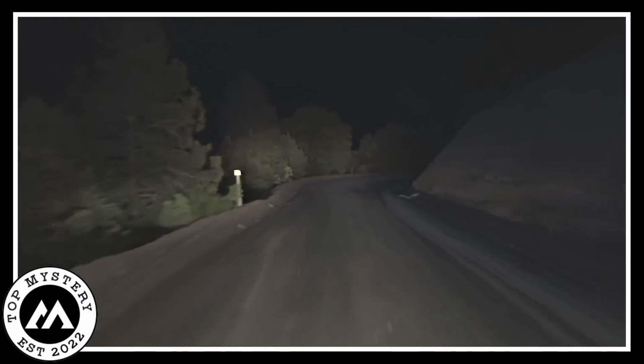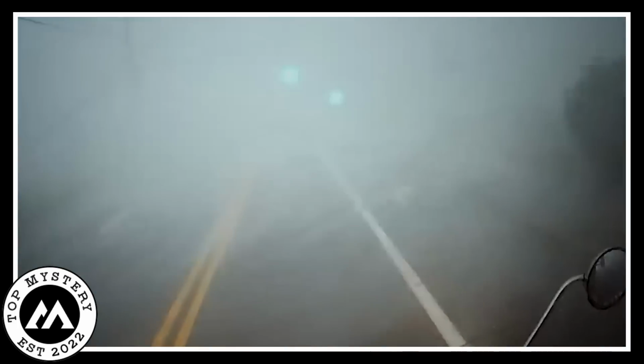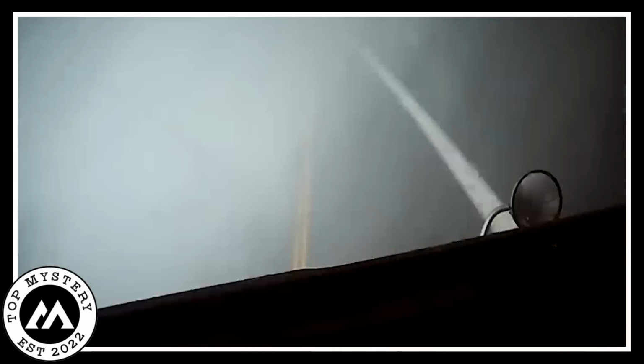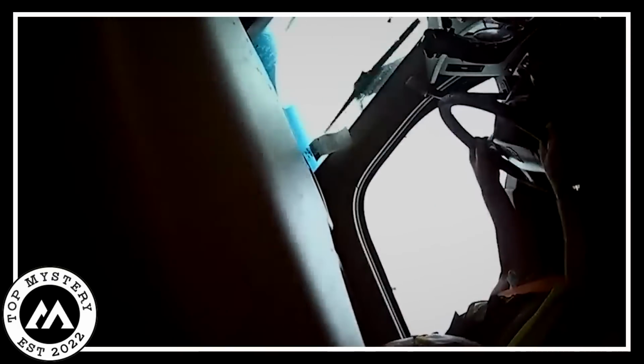The vision grew increasingly distorted, as if the very fabric of reality was unraveling. The truck fought valiantly to survive the relentless onslaught, but ultimately succumbed, leaving wreckage in its wake. Miraculously, the driver emerged from the wreckage, battered and bruised, but alive. Resulting in some evacuation. A lone survivor in the midst of this nightmarish maelstrom.